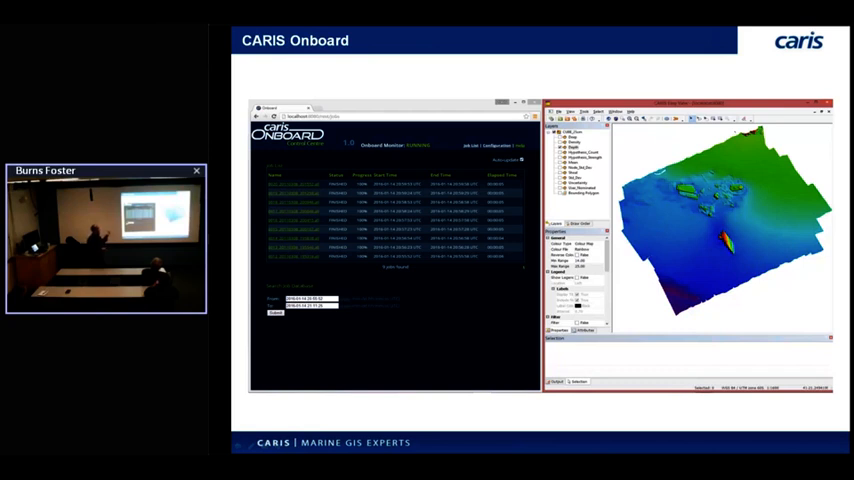As far as HIPS is concerned, the desktop environment, Onboard is just another client on the HIPS project. So it works seamlessly. We didn't actually have to change anything to make that work from our end on the desktop. So you can open that HIPS project, and as new lines get converted into the project, they just appear for the user with the desktop open. So they can have that kind of real-time capability.